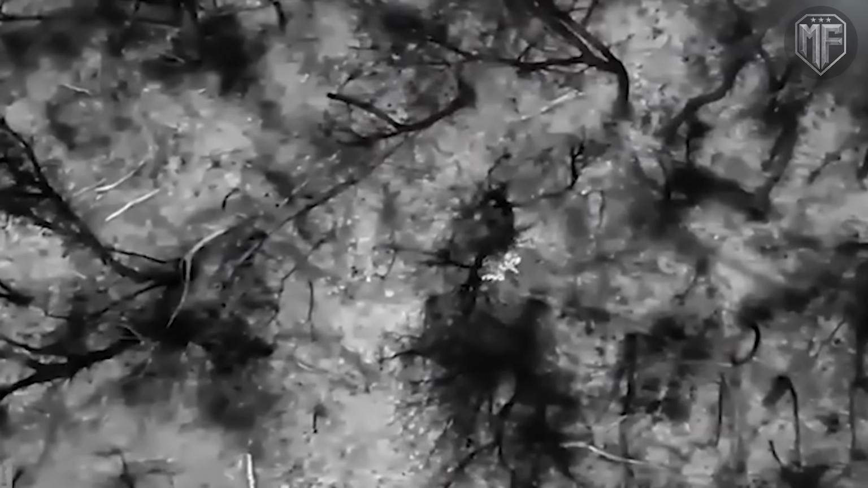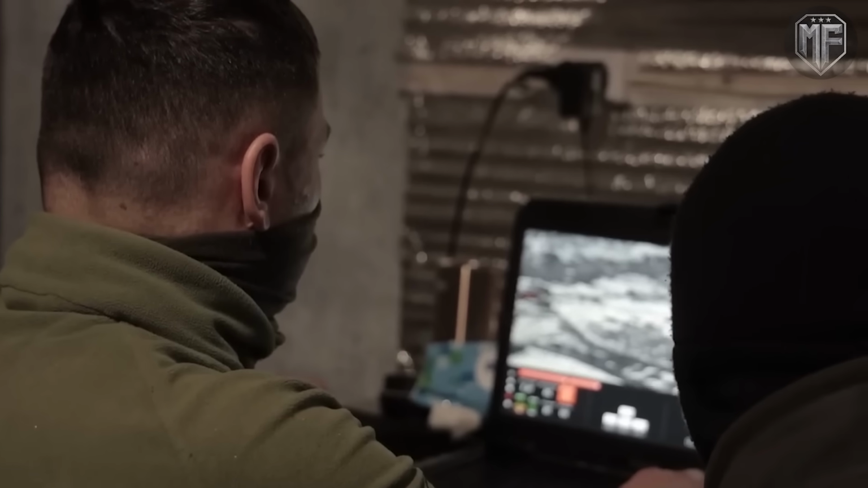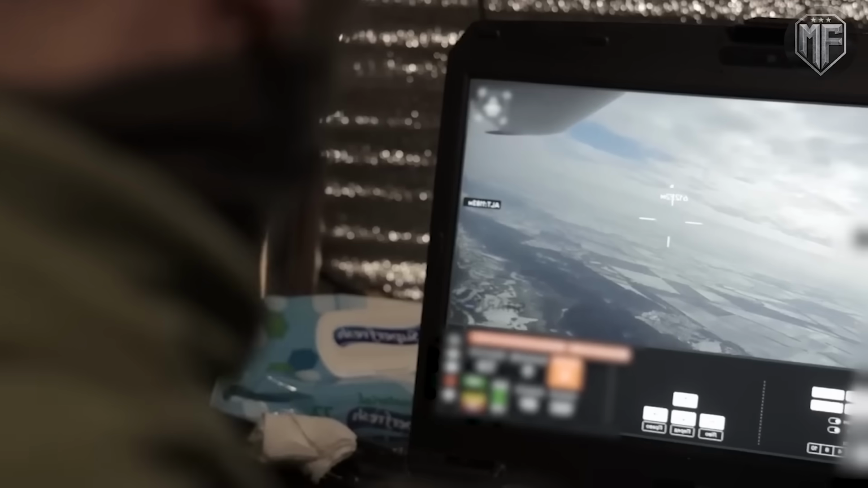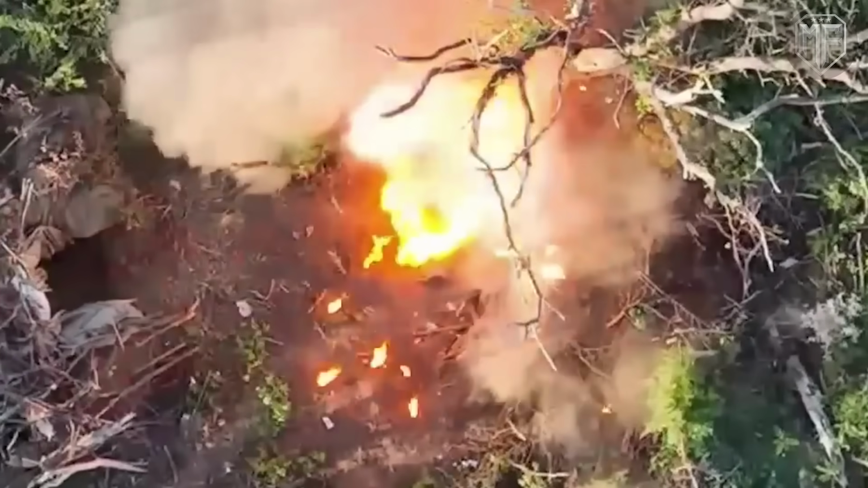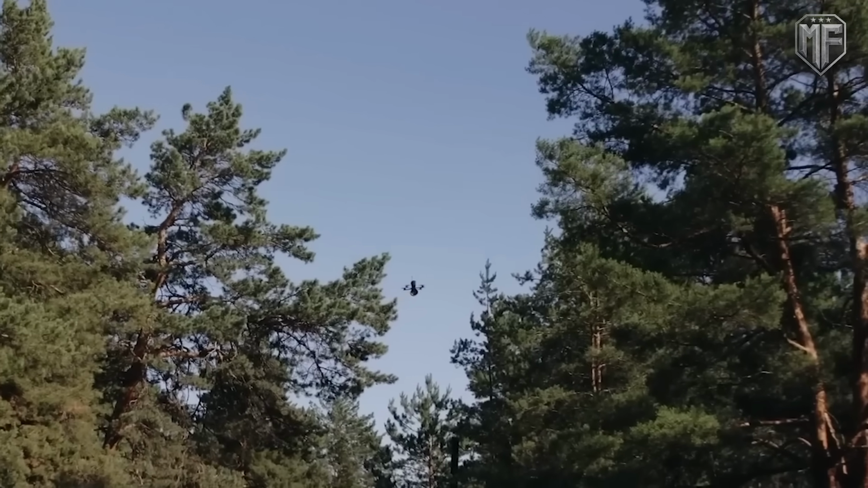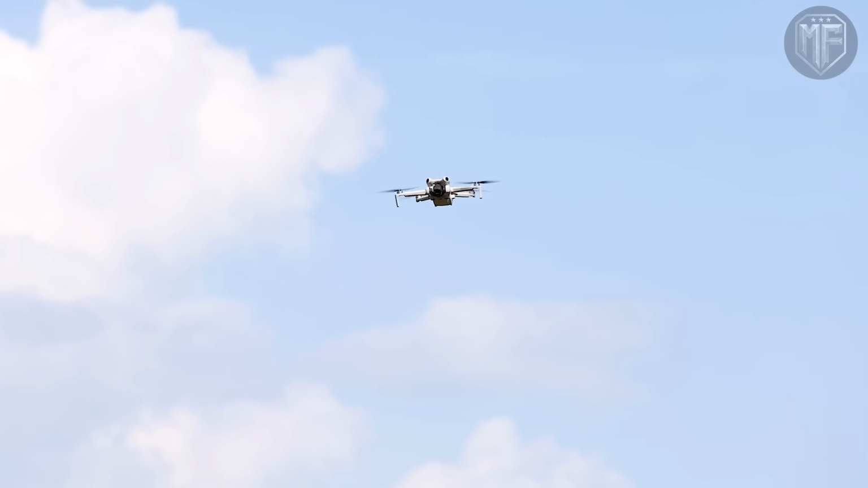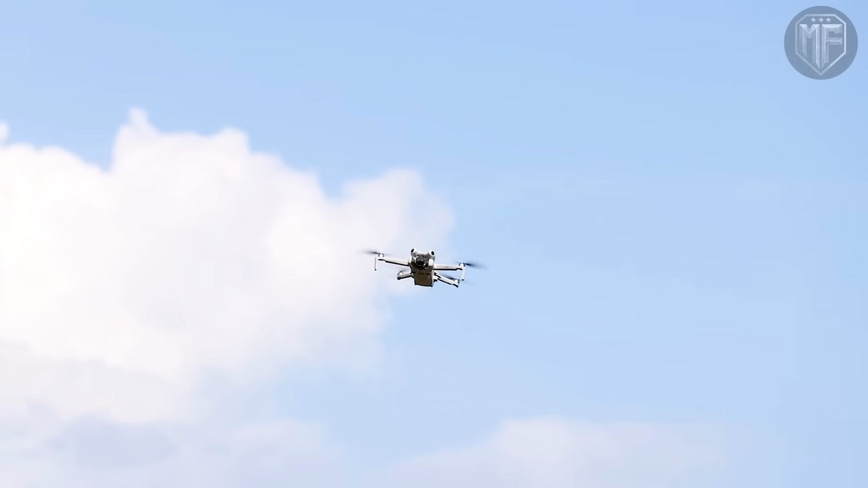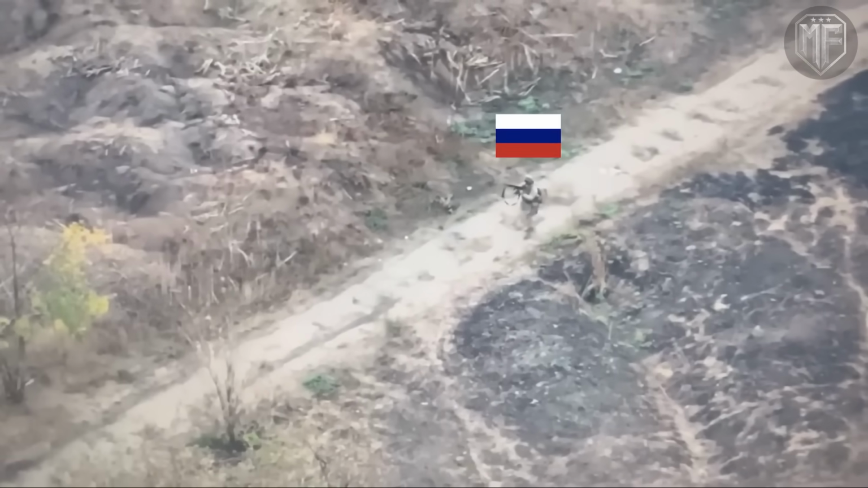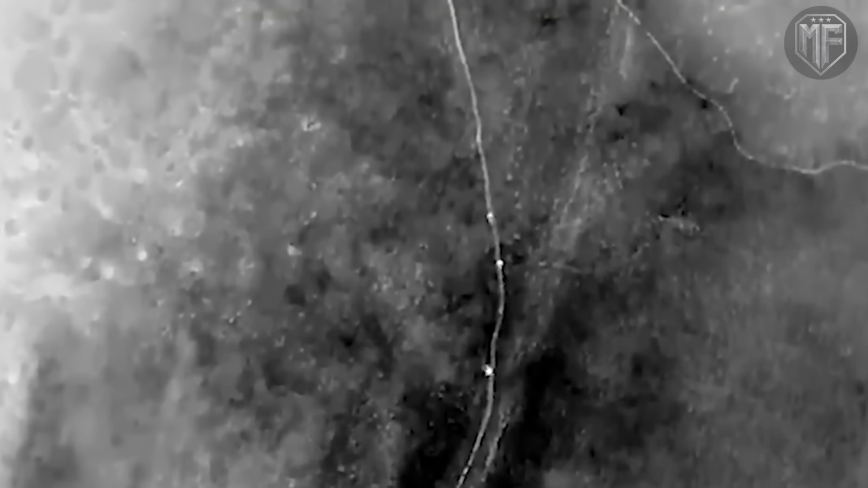Heat patterns differed from surrounding ground, disturbed vegetation drew attention, and unnatural shapes remained visible even without motion. The longer a soldier stayed in one place, the more information was gathered, and the drone operator could choose when to act without pressure. Every attempt to hide became a negotiation with a sensor that never blinked, never tired, and never looked away. Without a clear sense of where danger comes from, coordination collapses and individual survival instincts take over, which fragments any remaining unit structure.